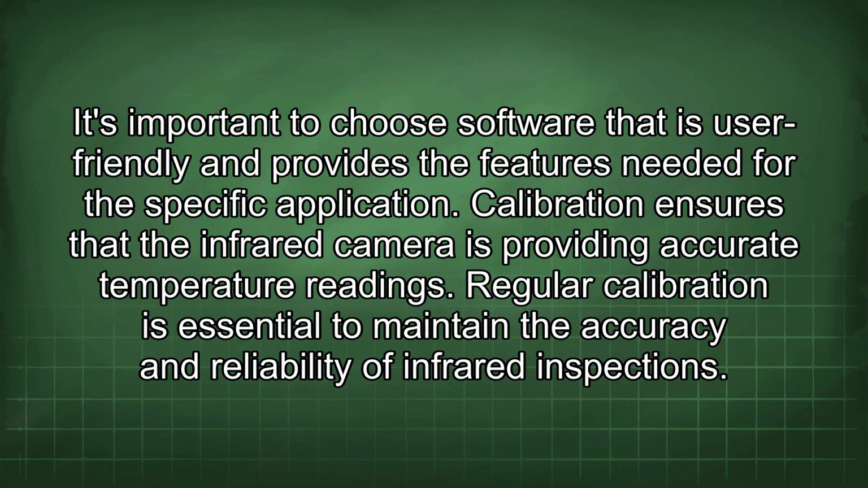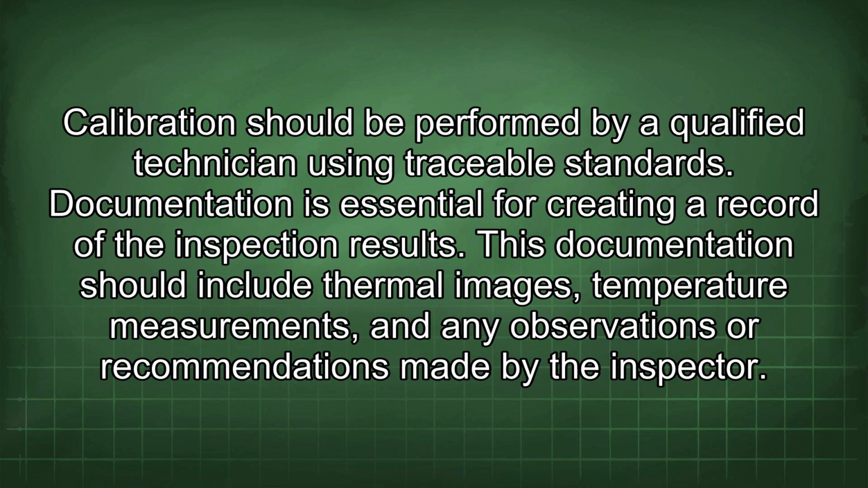Calibration ensures that the infrared camera is providing accurate temperature readings. Regular calibration is essential to maintain the accuracy and reliability of infrared inspections. Calibration should be performed by a qualified technician using traceable standards.